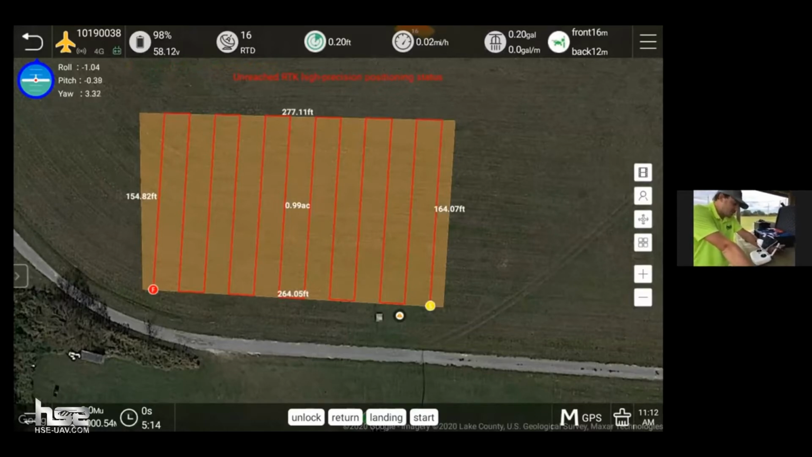So again, this drone is fully autonomous from takeoff to landing. So we basically unlock it. That's gonna allow the motors to start, and then it's the start button, and it's gonna take off automatically, go to the start point, begin spraying automatically, fly the pattern automatically, and when it's done, it's gonna return home automatically. If there's ever any type of issue where the chemical runs out or the battery runs too low or anything that will prevent the drone from completing its mission successfully, it will automatically return to home and land automatically. The best part is it's going to automatically save a point and resume from that point on.